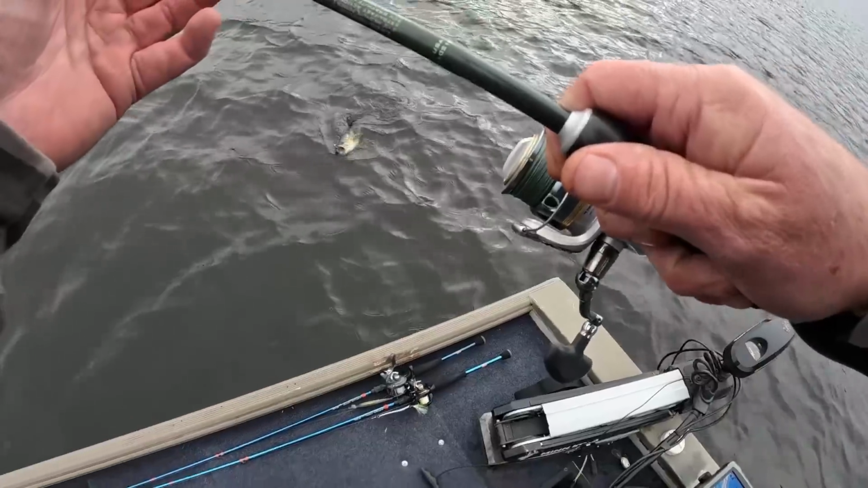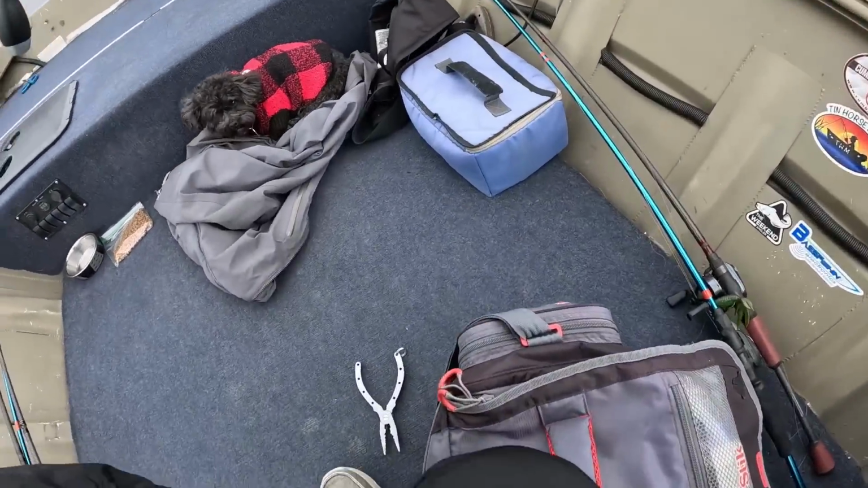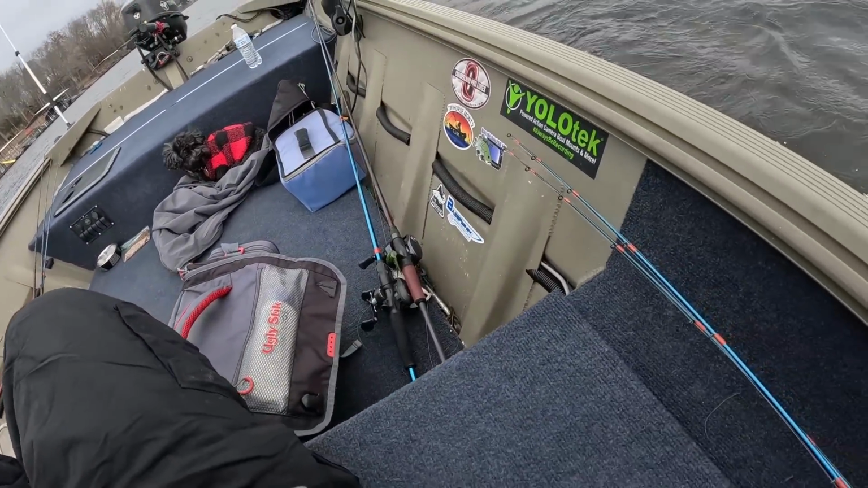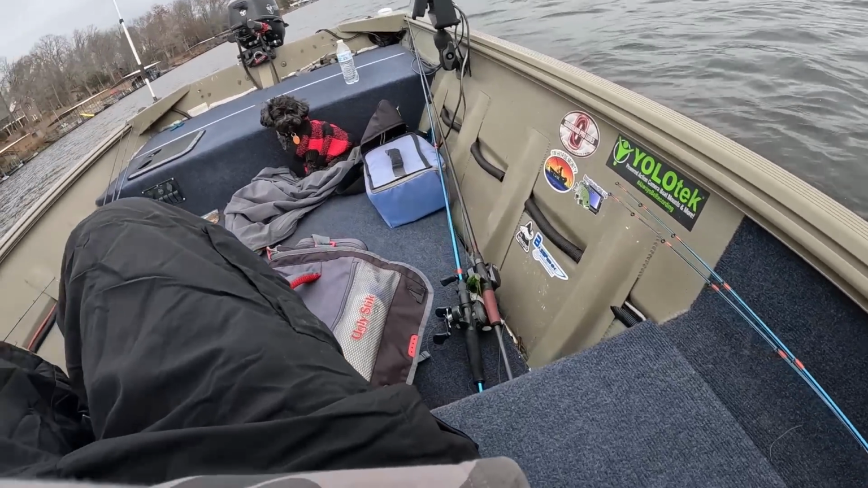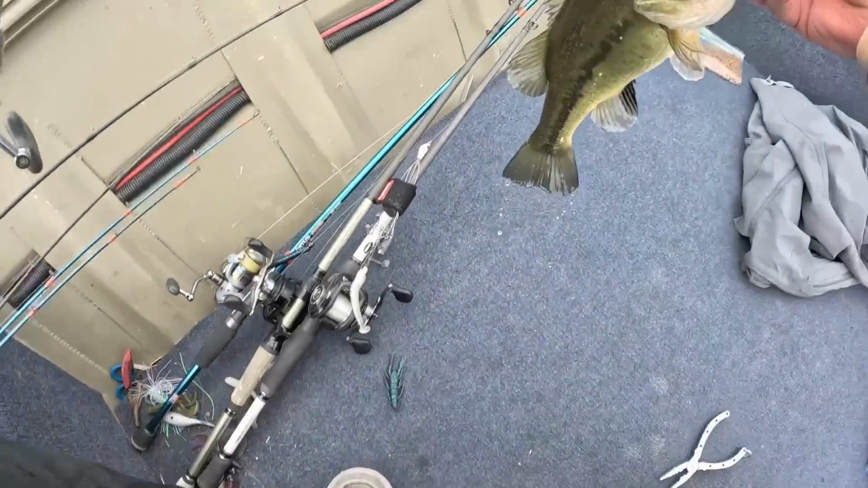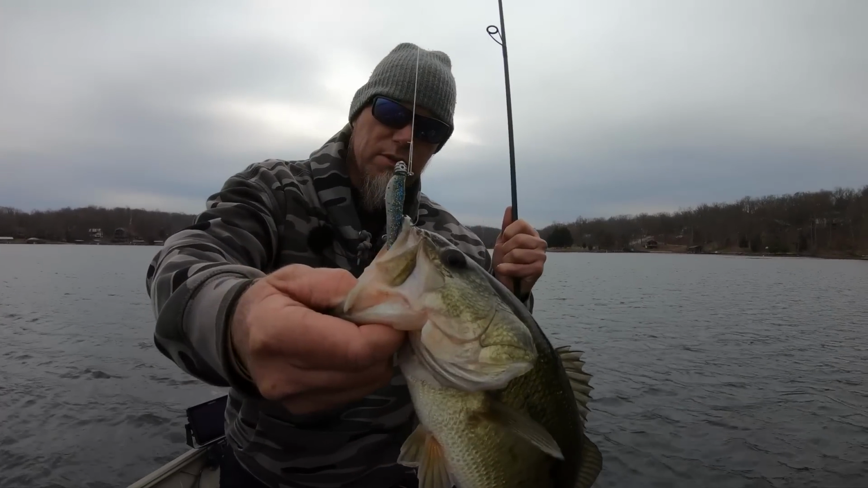Oh yeah. Oh, that fish. Come here. There we go. Look at that. Hooked him right in the top of the snoot.